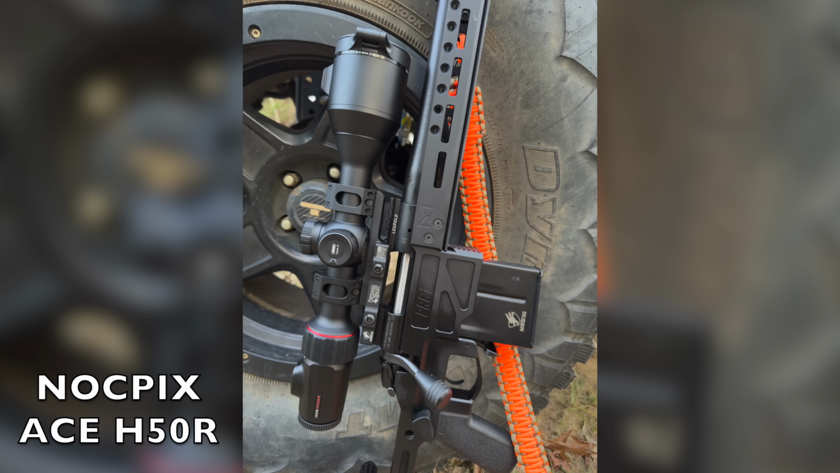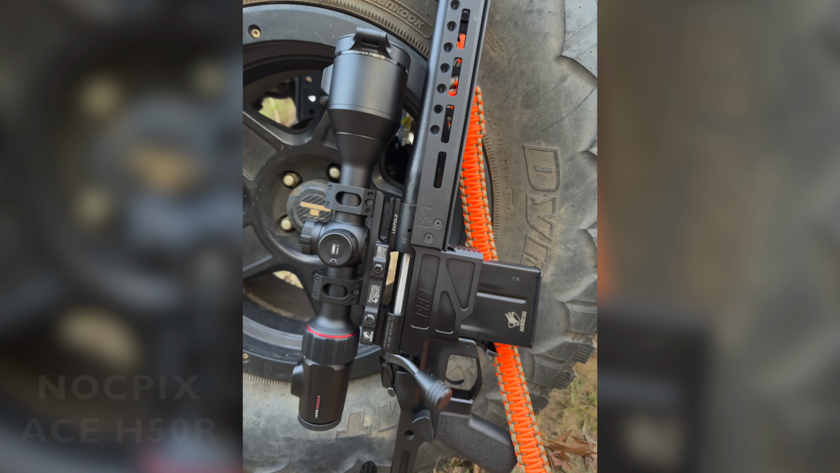The scope, Nocpix Ace H50R. It's a 640 resolution thermal scope. Fantastic thermal scope that we've been talking about at Outdoor Legacy on the Late Night Vision Show for a long, long time. It won one of the awards that we did on our Best Of series for our favorite thermal scopes under $6,000. That was one of our favorites that we chose.